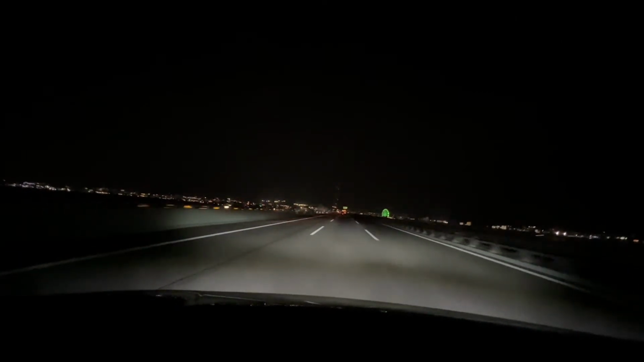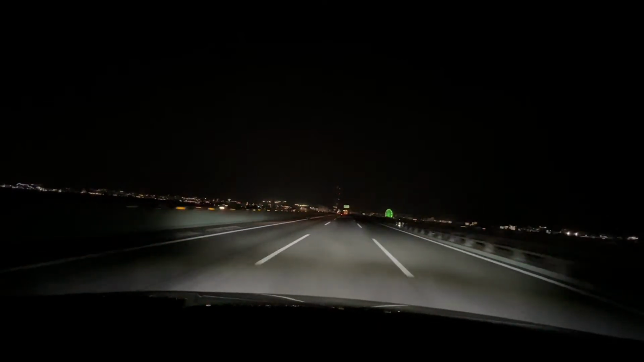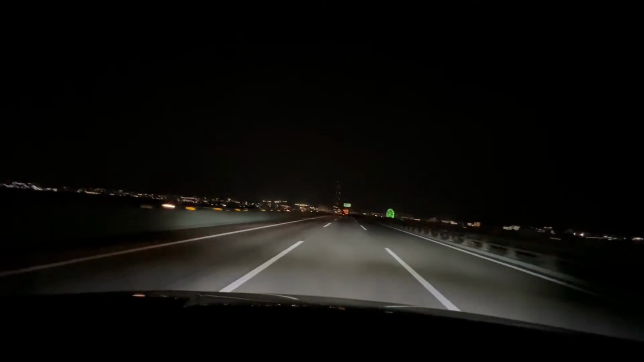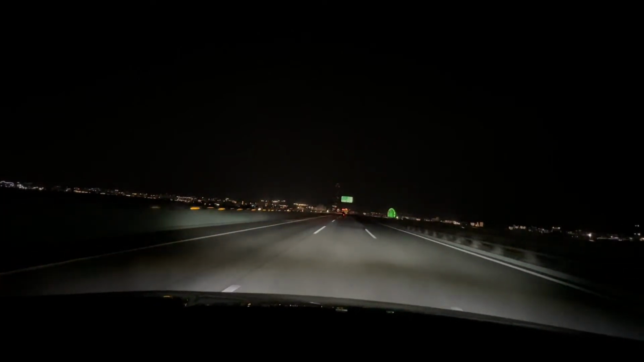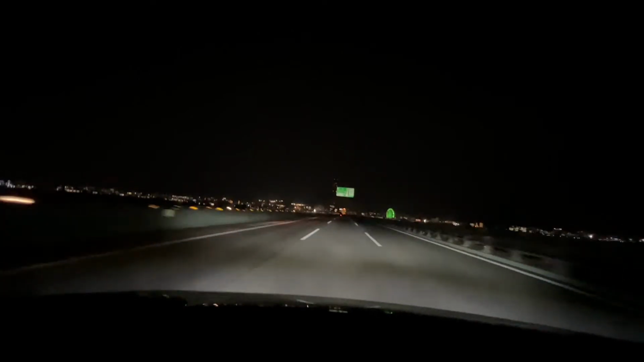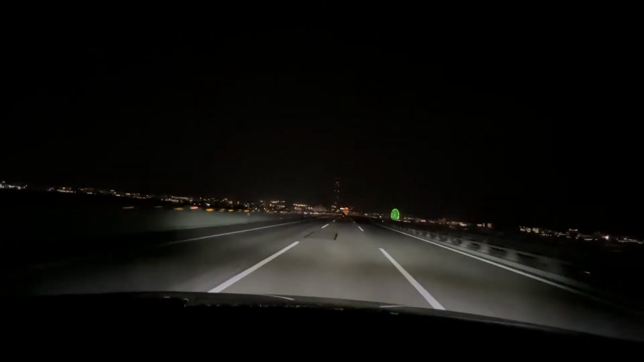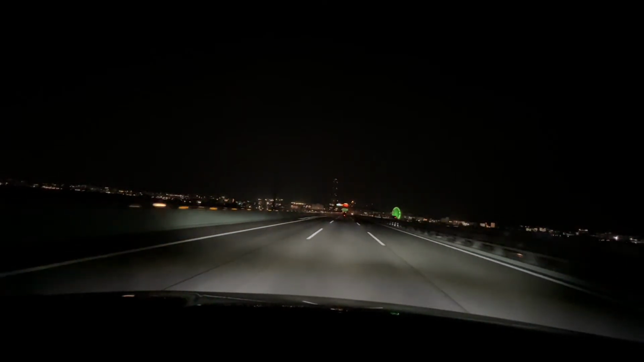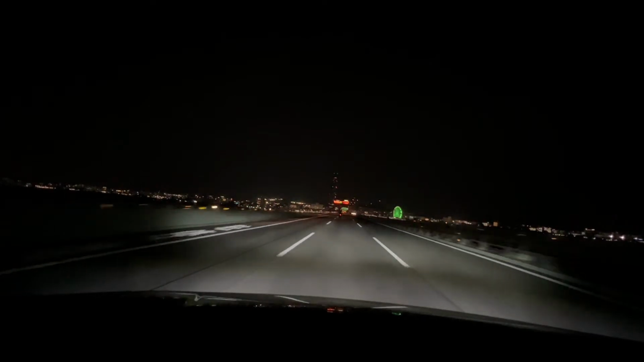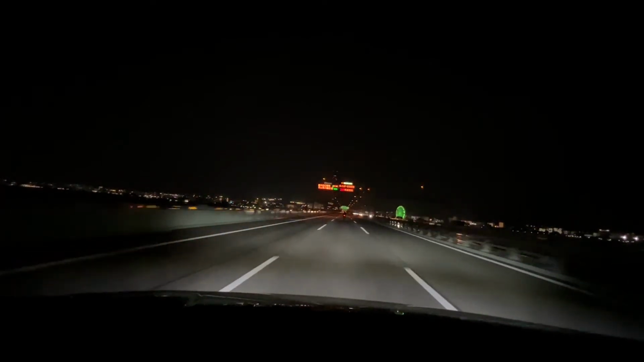There are 2 ways to go. We could go down and into the mountains, but I'm unsure of the reception. So what I'm going to do is actually drive along the bay, so you can see all the different buildings and whatnot. So we need to be in that left lane.